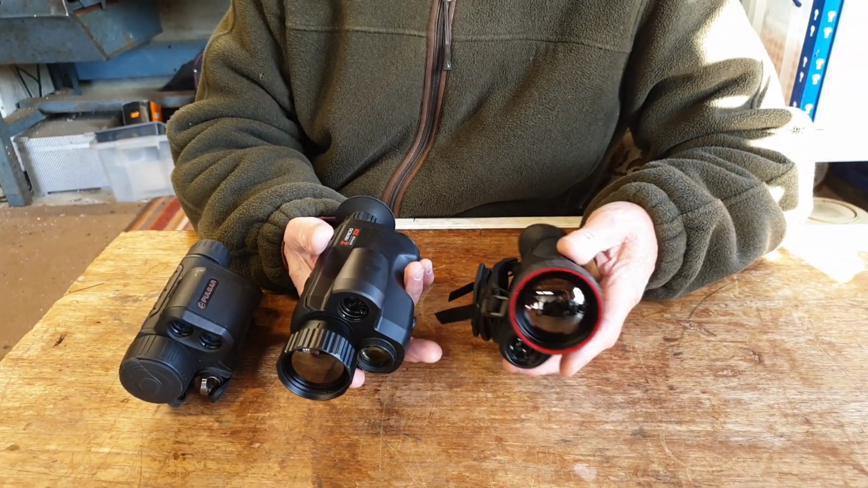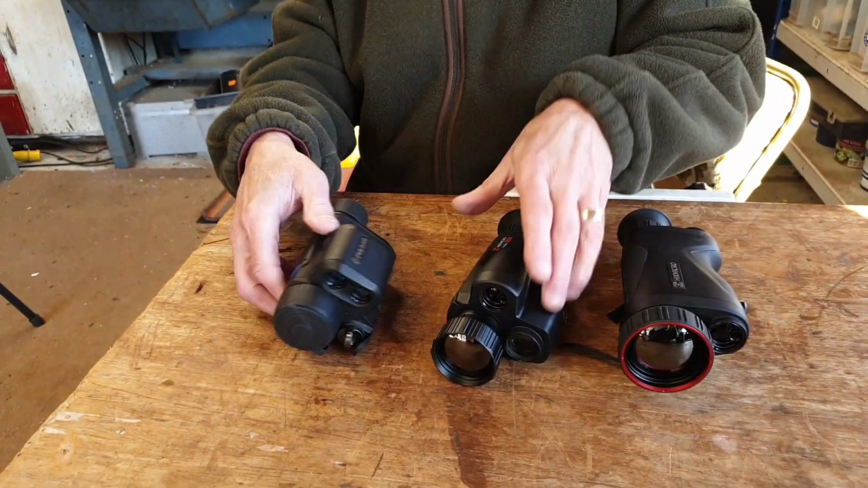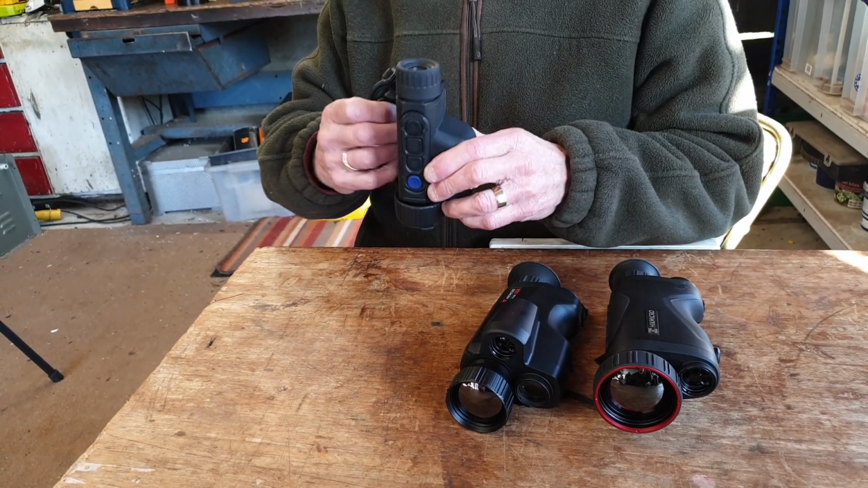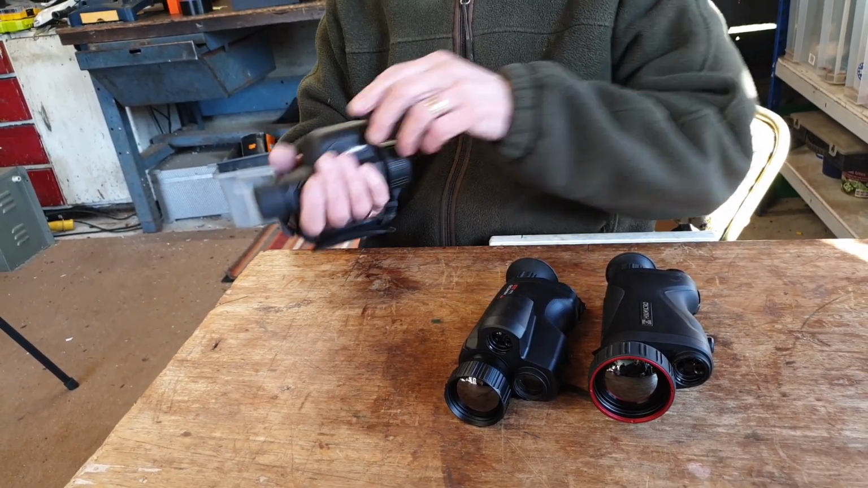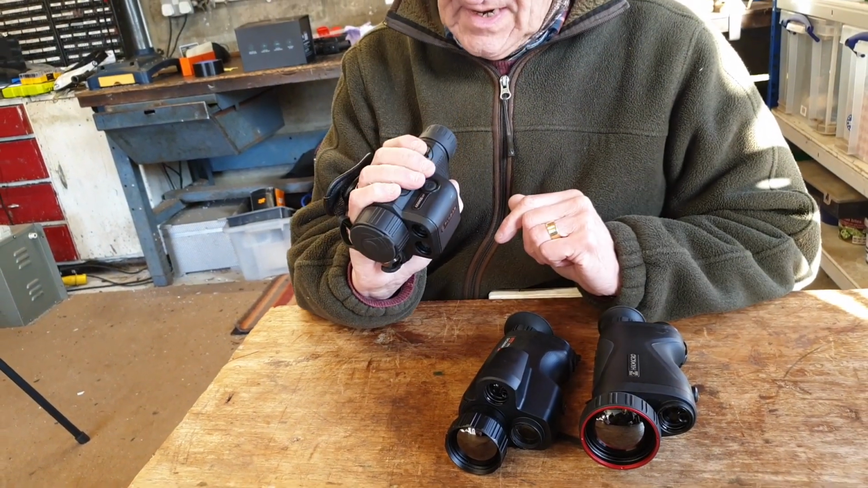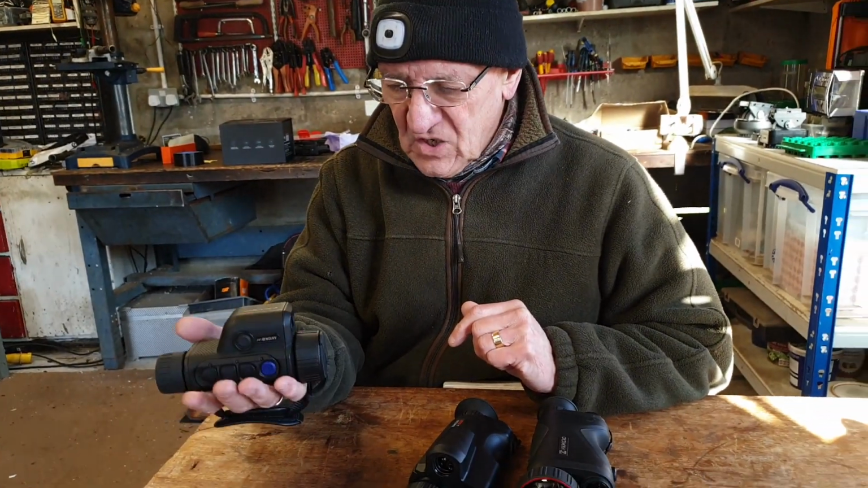CQ50L, GQ50L. Okay, and we wanted to bring the Pulsar along just to get an idea of size and a little bit about the ergonomics, how nice it is to have in the hand, how easy it is to use. The Pulsar's always been really, really good in that respect.